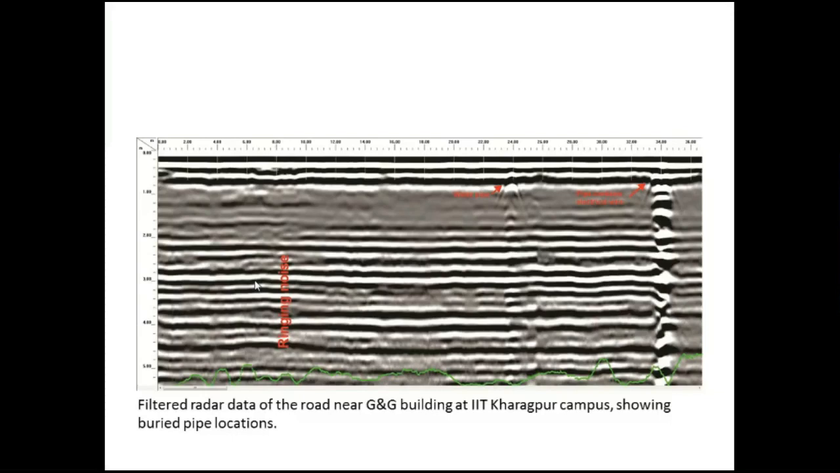It comes due to the presence of some electrical currents or other things, and it can be removed by processing the data. So there is a water pipe.